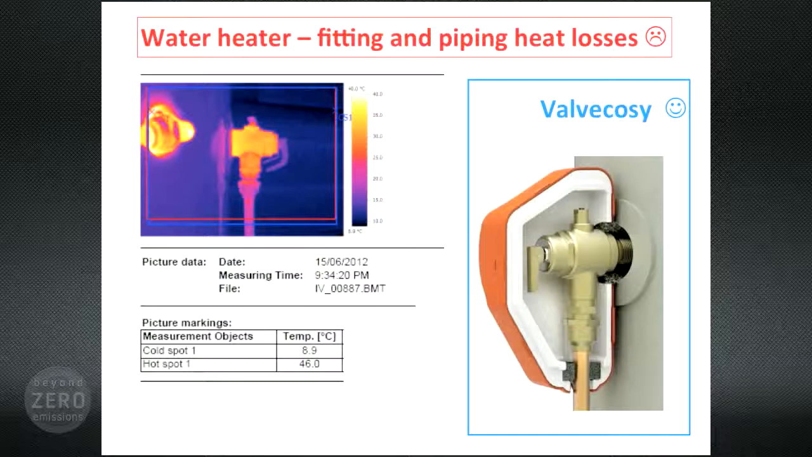Well, you can buy these little insulated boxes that are trade named the Valve Cozy to fit over those valves. And on this slide, you can also see that other fittings have been uninsulated. So those should be insulated as well. You can see why this might be a good idea. Heat from the water tank is leaking out into the winter night, night after night after night at 40 degrees.